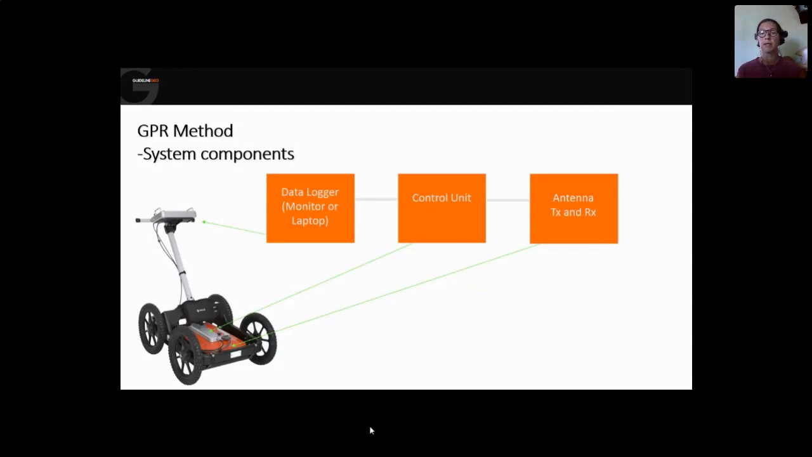And in one antenna box, you always have a transmitter antenna and one receiver antenna. And then you also need to trigger the data collection in some way. That is more or less always done by wheel with a pulse encoder, or you can also do it by time or by keyboard triggering. So that's the GPR system, more or less looking the same.